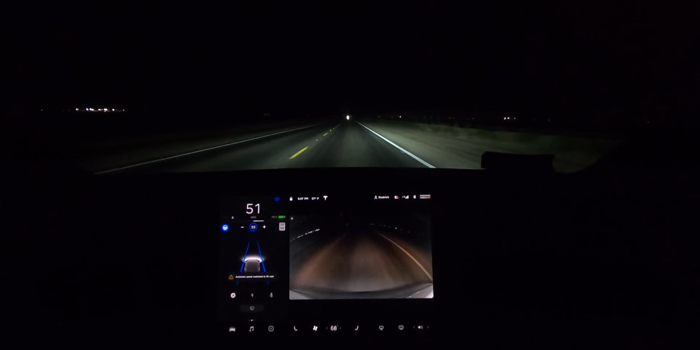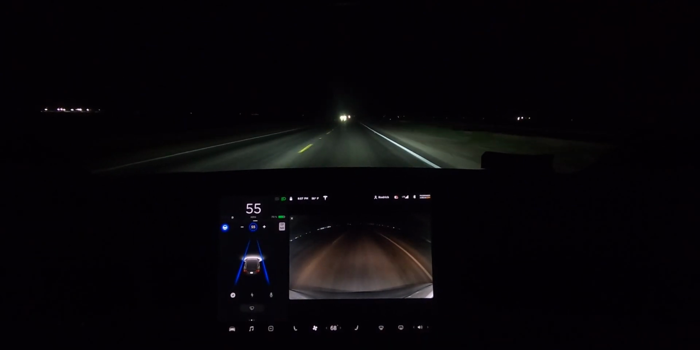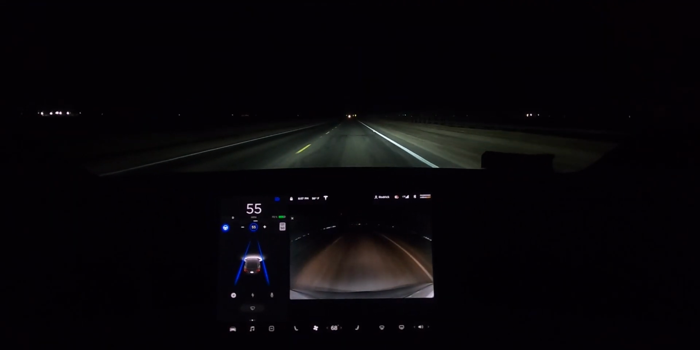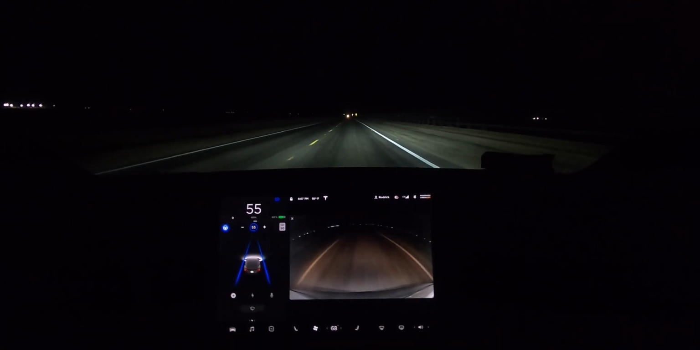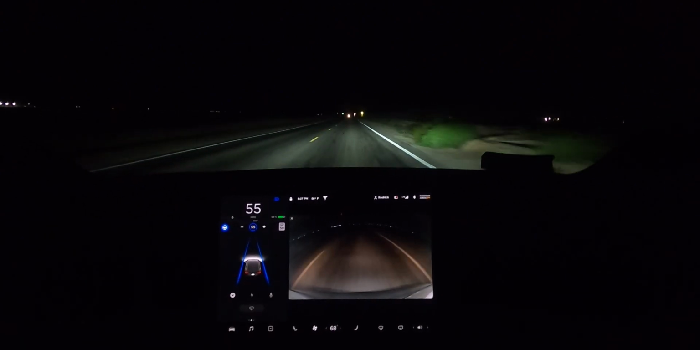Let's get up to 55. Got a long stretch of road up to another stop sign. Alright, the high beam's turned off for this guy in front of us. Alright, we passed him, now let's just turn back on. Yep, turn back on. Perfect. Stop sign coming up, not so perfect since we're gonna have to stop and it's not gonna warn us to stop. It's just gonna gun it.